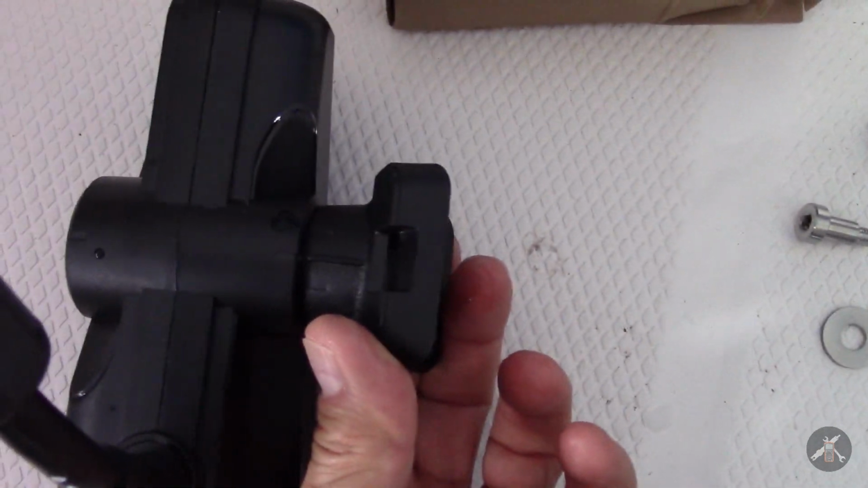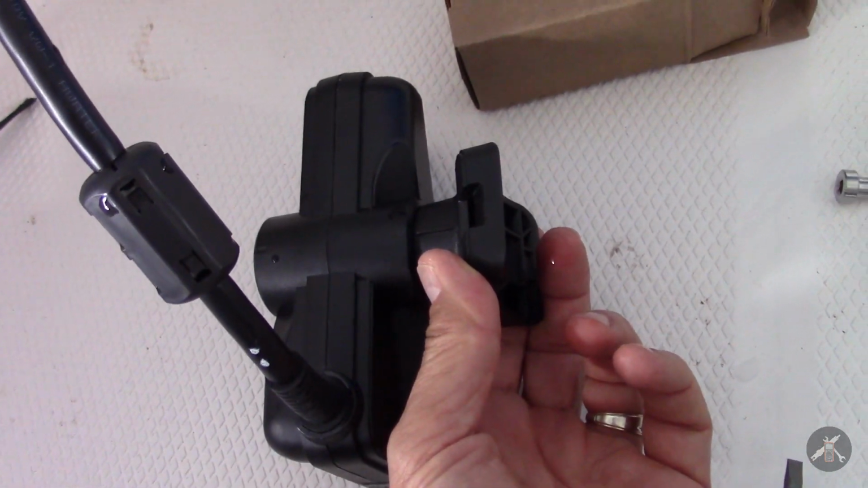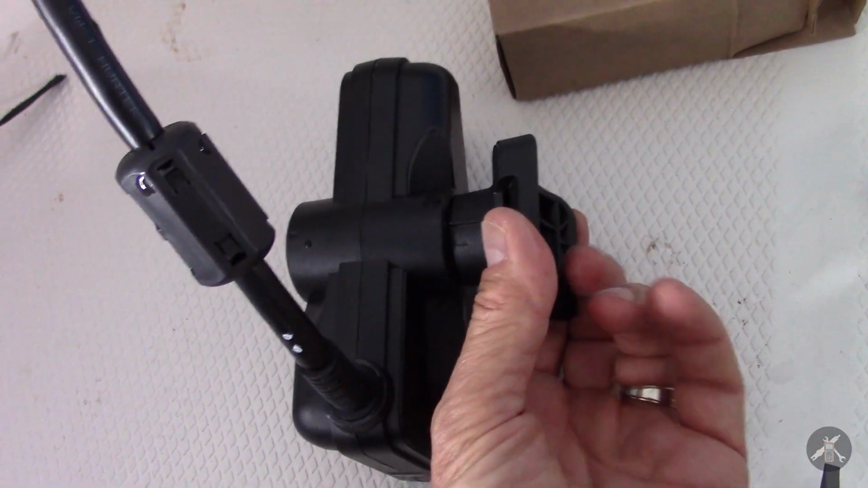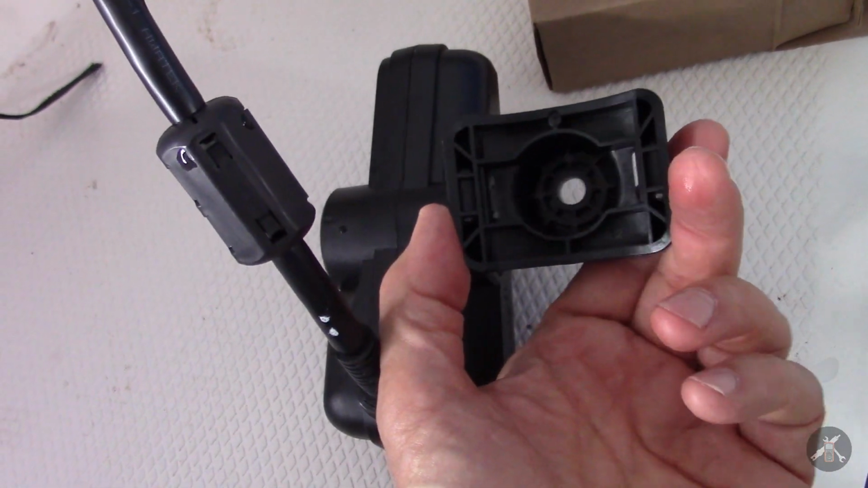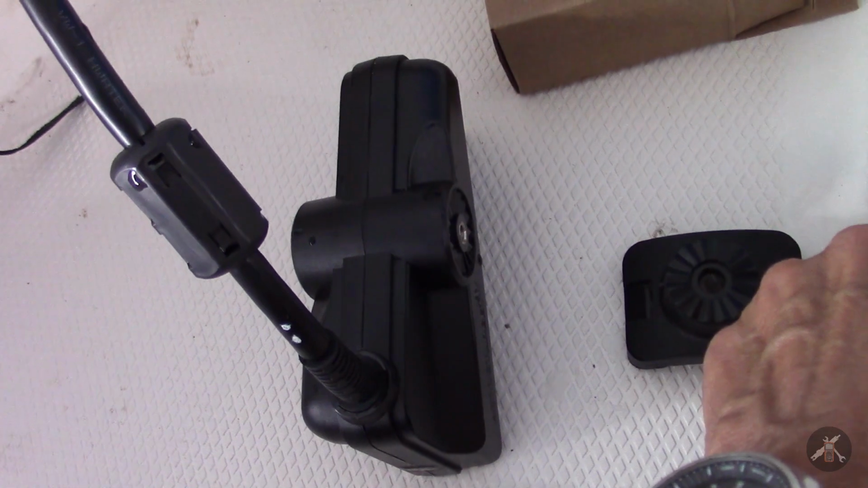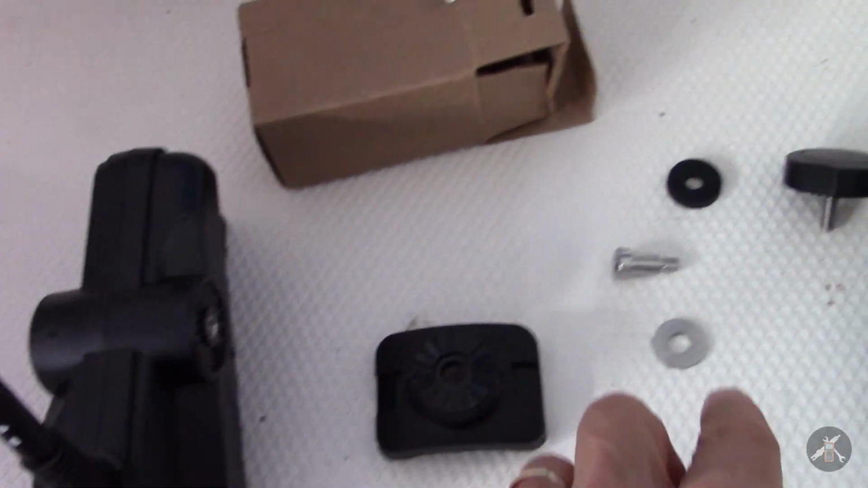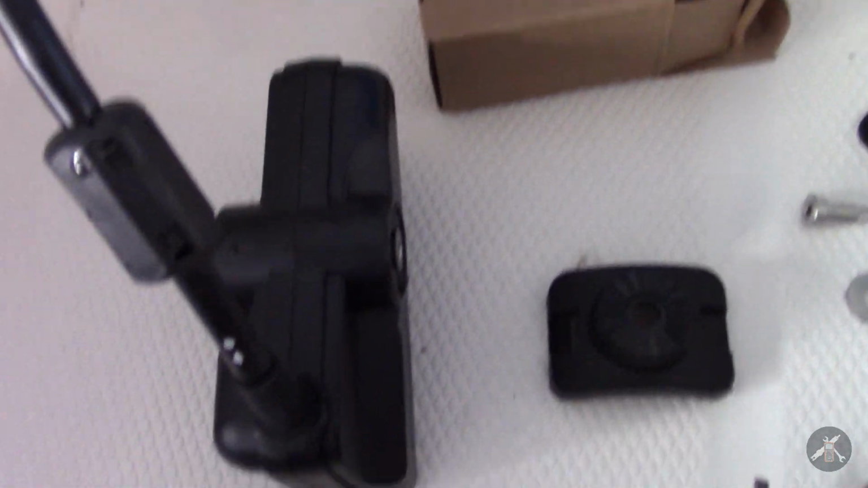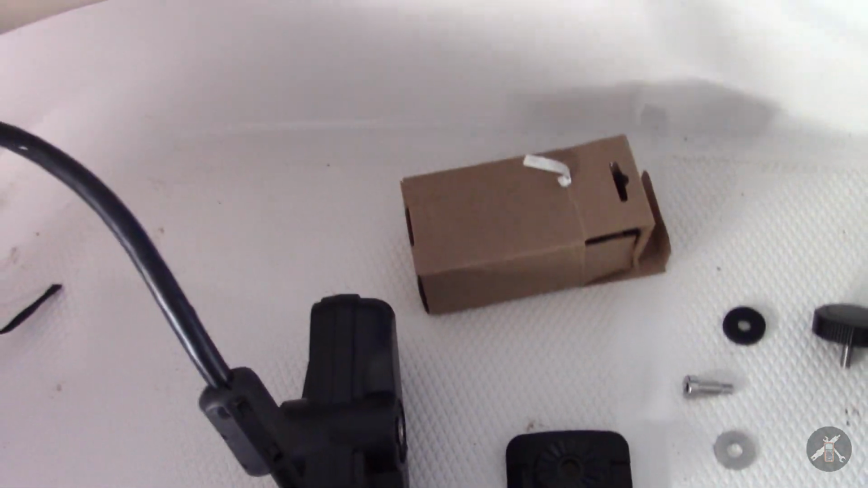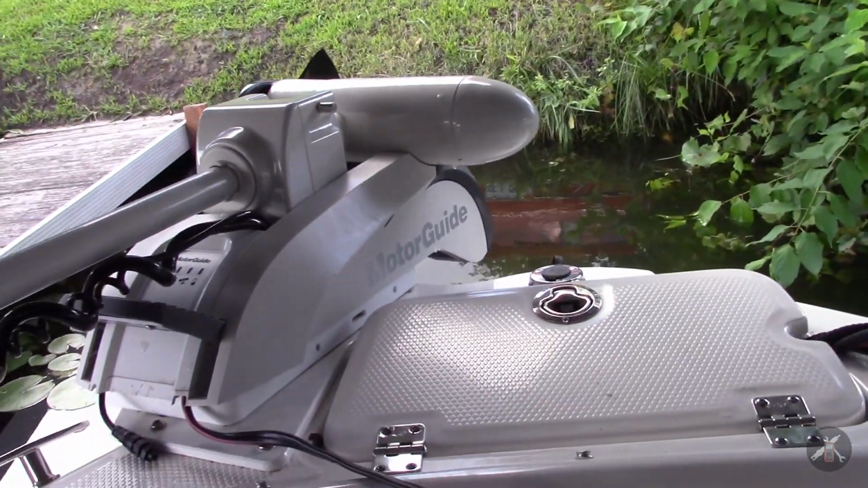It has the markings on it so that you can use it forward or down, and it looks like this one will take the shoulder bolt. Let me see how that works, and then I'm going to set it up so that it mounts on this side of the motor for storage.